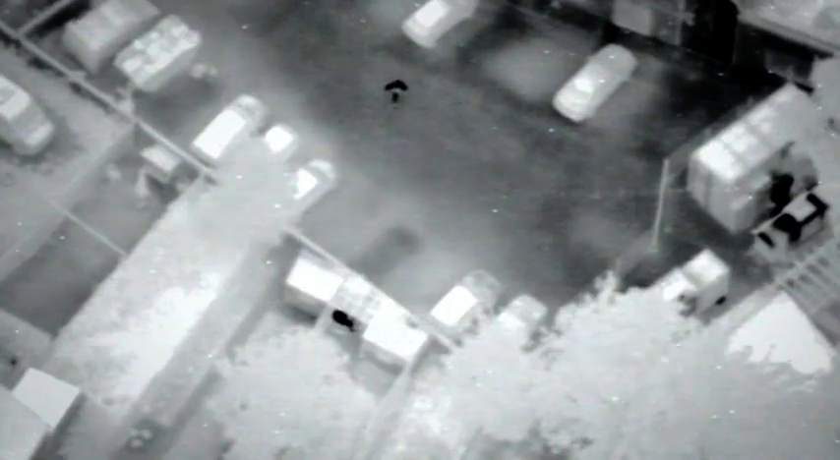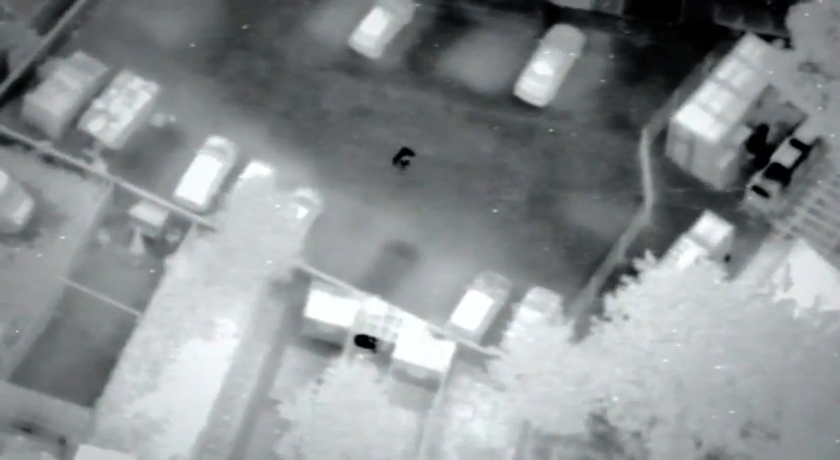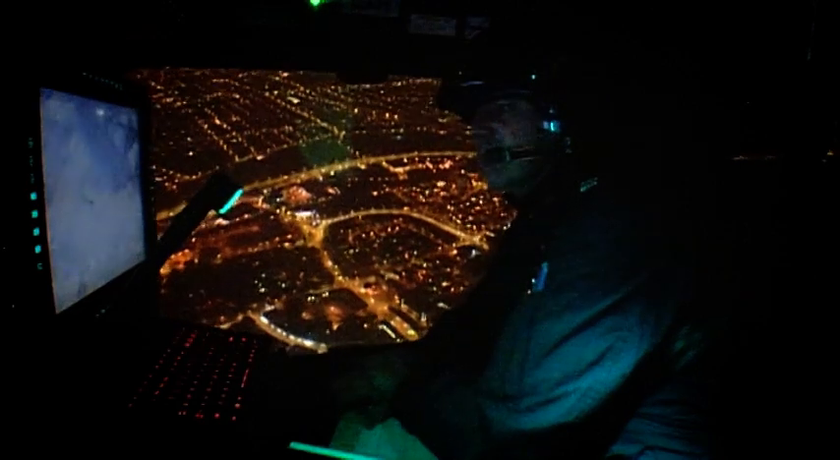The man in the garden may not be armed at all, or even a burglar, but the armed police and the Sky Cops can't take any chances. Okay, I'm visual with you. You're closing in towards the rear.